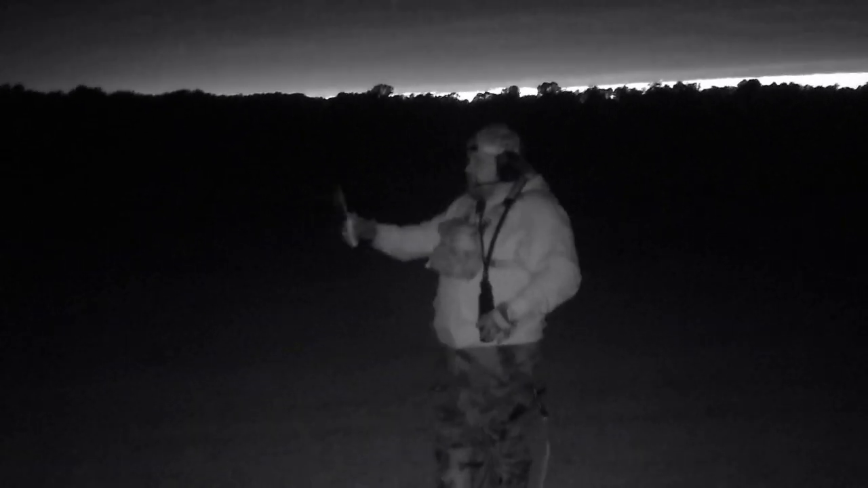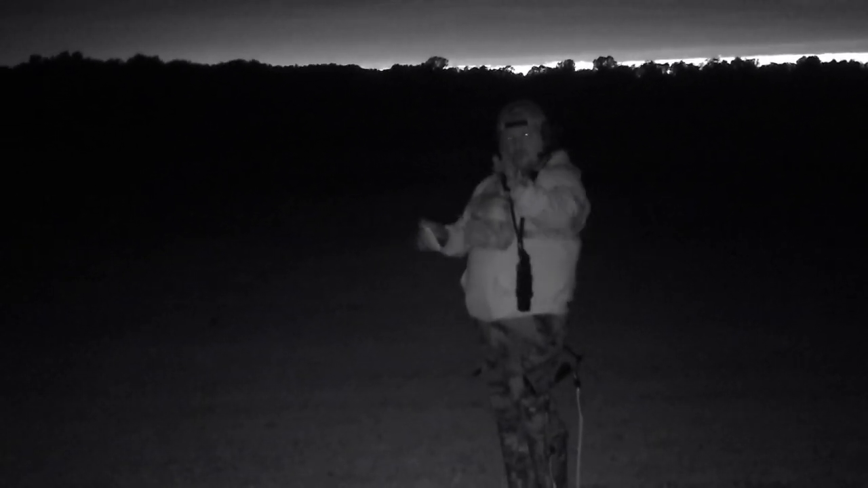We start every stand out the same. This is what you would call good conditions. Wind's hitting us directly in the face. Should be a good set.